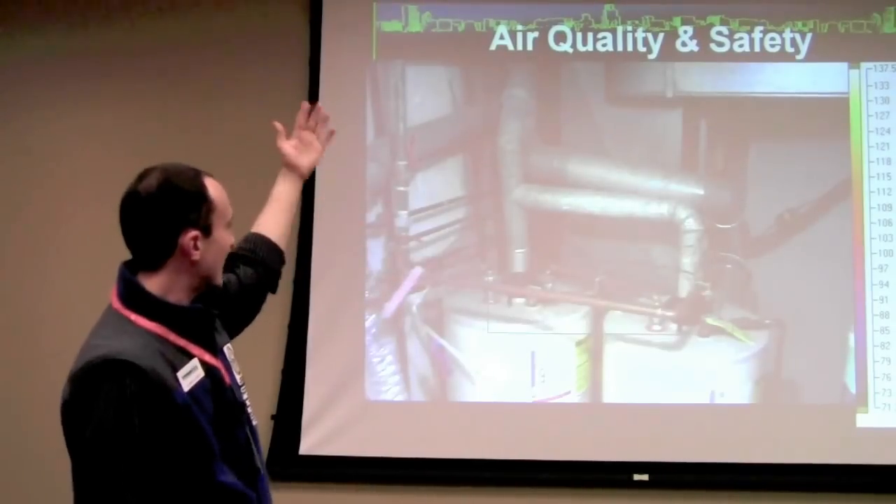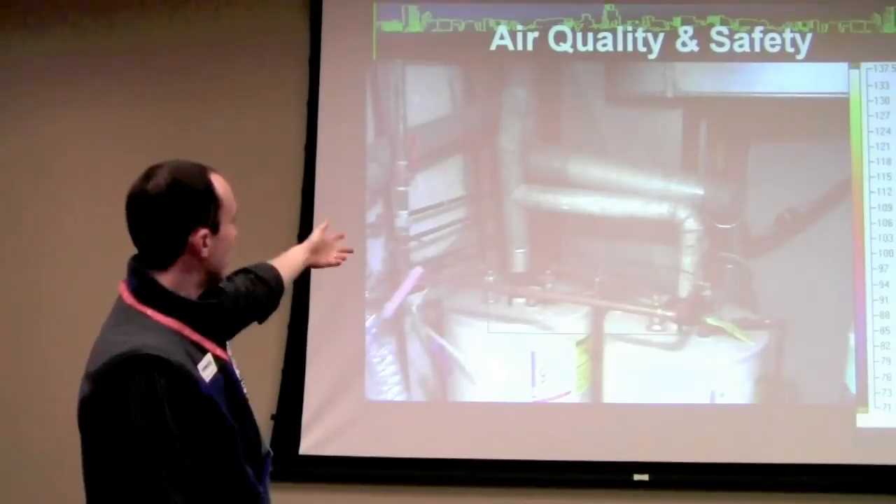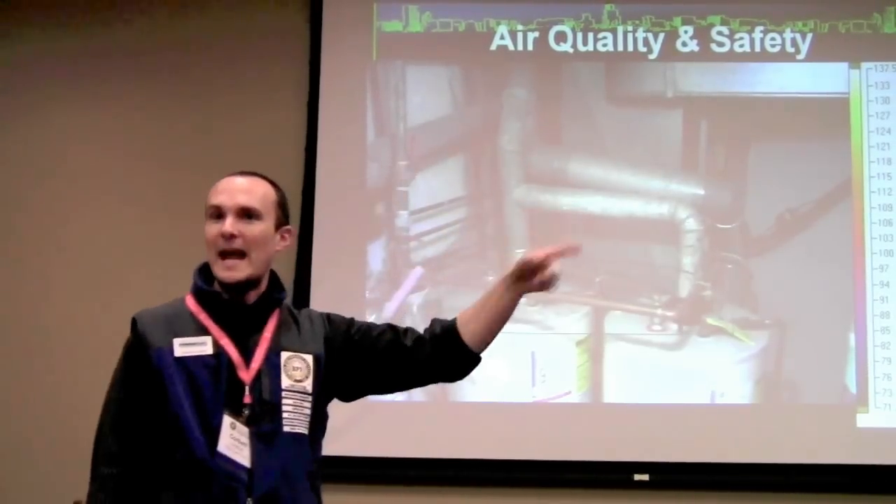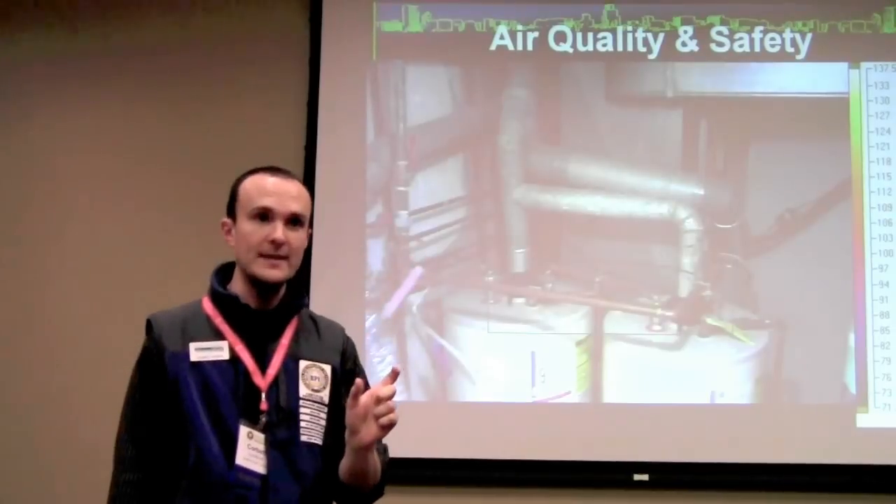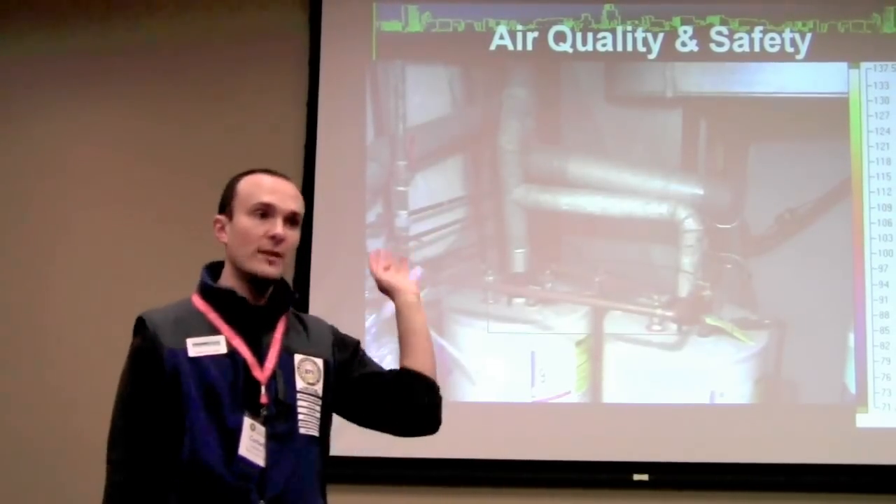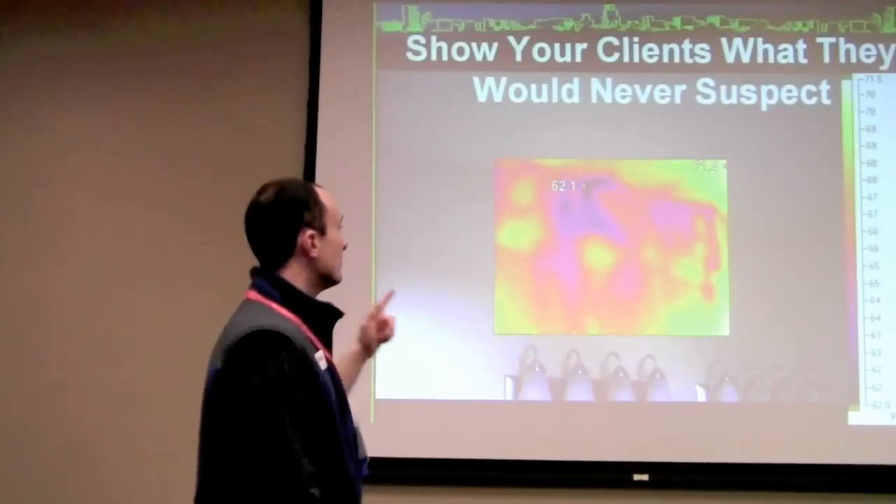All right, here's another issue. This looks perfectly fine, right? We got the right pitch, and actually that looks a little flat, but it is going up. But we've got a 3-inch and a 3-inch going into a 3-inch up here, and it's a T junction instead of a Y junction. You don't have to be a heating contractor to understand that when you run the testing on this, which is certified by BPI, right, it's standardized, you would understand what the problem is. That's why it's really important to do the testing.